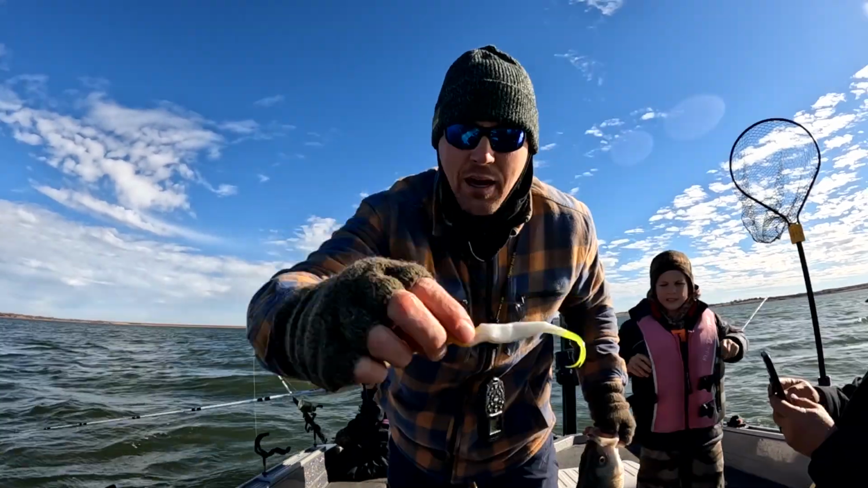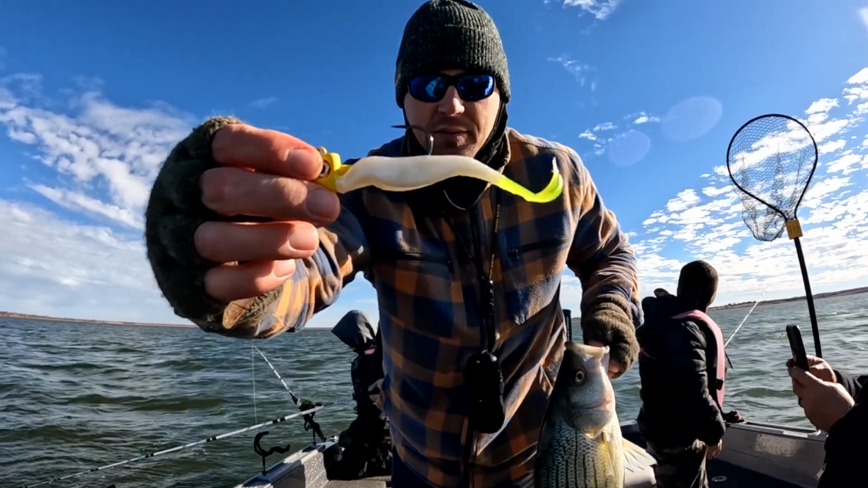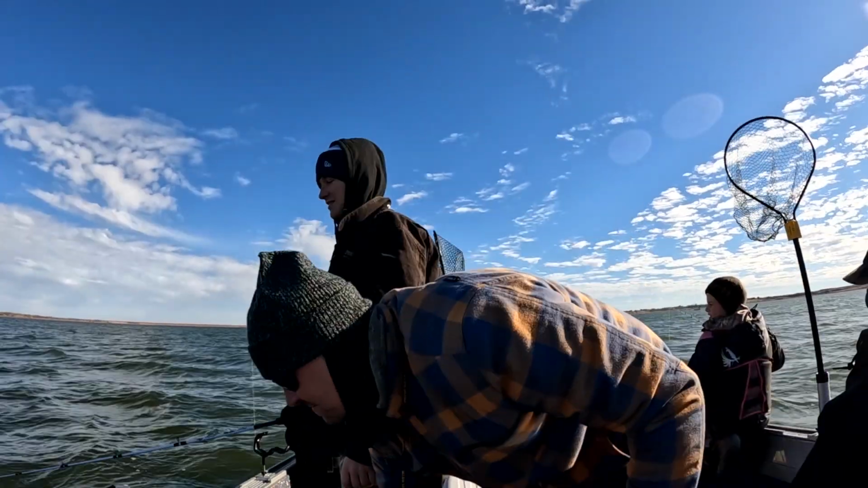Got him in the back of the throat. I'm using a 1 ounce jig head, yellow, just with a fluke, kind of a white fluke with a chartreuse tail. Look at this first fish, man. 23 exactly.